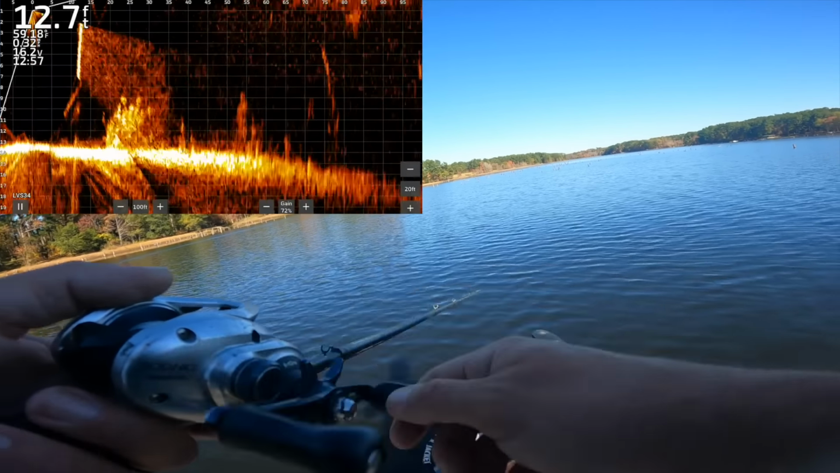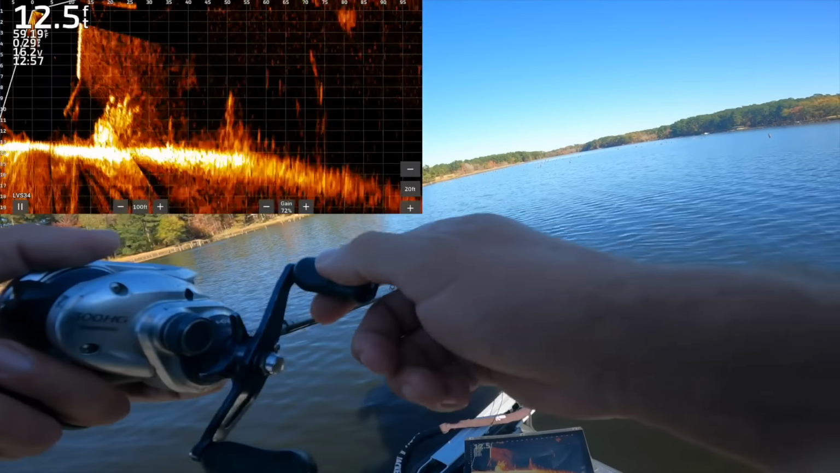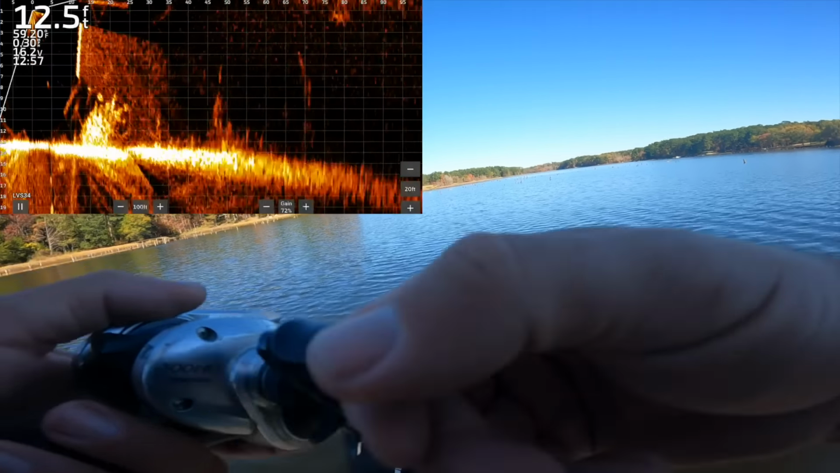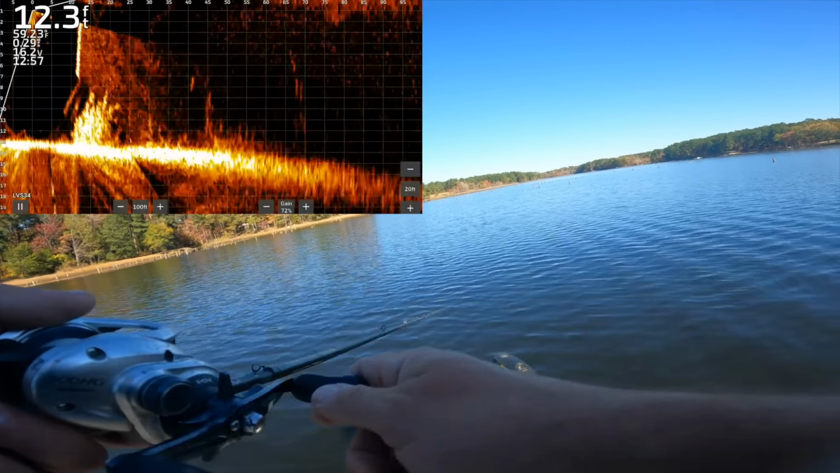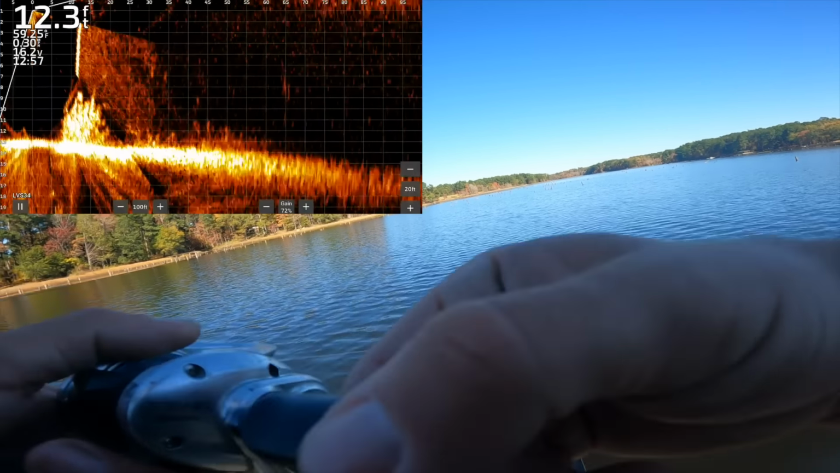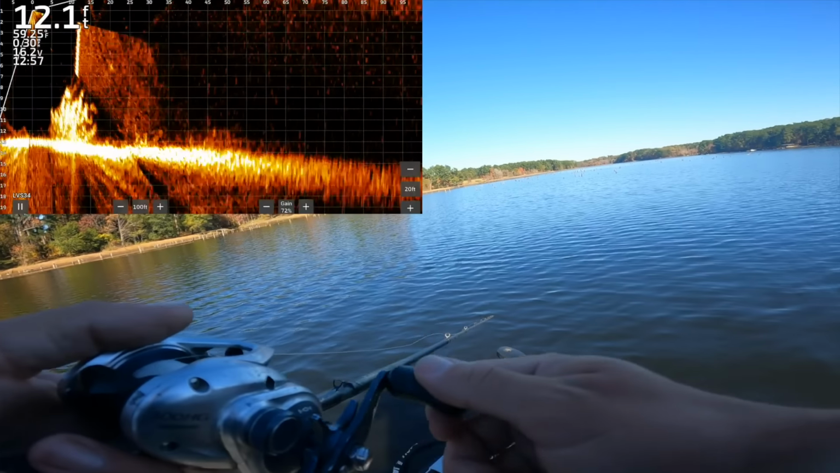There's another good one on the bottom too. Look at that good fish on the bottom. Oh yeah, he's coming right to it. Turned around, he's on it. That's actually a big one. Tough to see, kind of getting some weird reverb off this brush pile area. I don't know if he loves how fast my bait's sinking when I move it slow. He's right behind it there though at 30 feet.